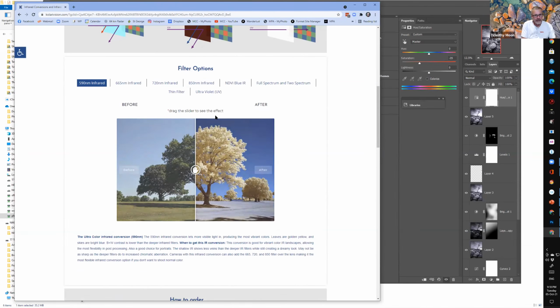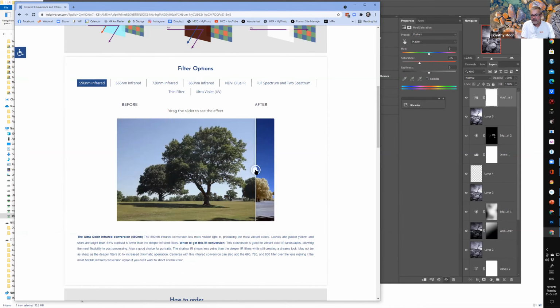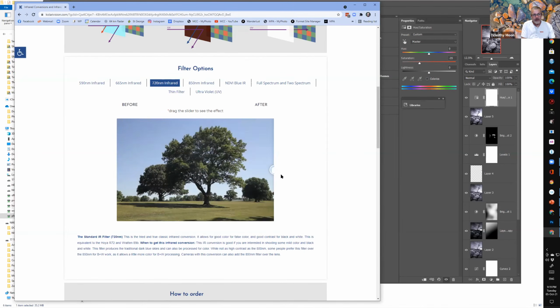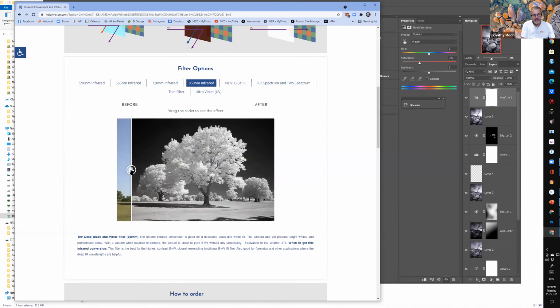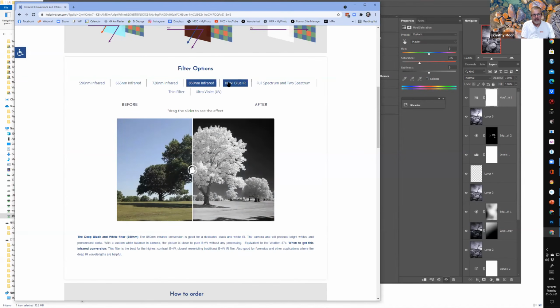So this one here, which is cool, is on their landing page. This is the 590 nanometer, and it's got a before and after. So you can actually see what a 590 nanometer will do to that landscape. You can then choose the 720 and see what a 720 does to the landscape. And you can do the 850 to then see the strength of the nice black skies and the shadows. So you can have a little bit of a play with that.